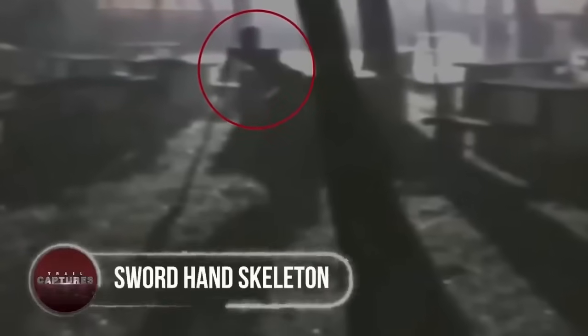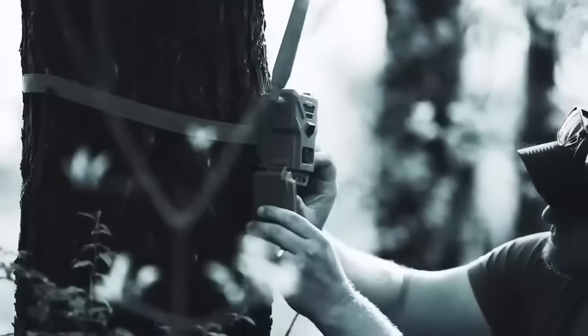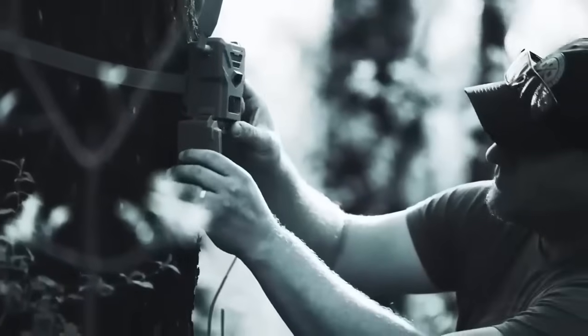Sword hand skeleton. Something as scary as this surely redefines the notion of haunting spirits in graveyards. With the appearance of a sharp footstep-like trail all around the cemetery, gravediggers decided to place a trail camera, hoping to find some answers. To their surprise, a disturbing-looking rake being was caught on camera as it was passing by the graves using its sword-like limbs to move. Its body was merely a dark shade of skeleton.